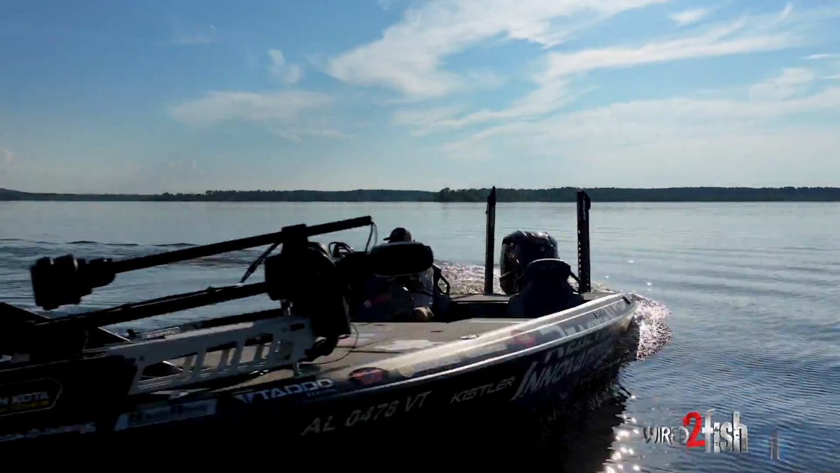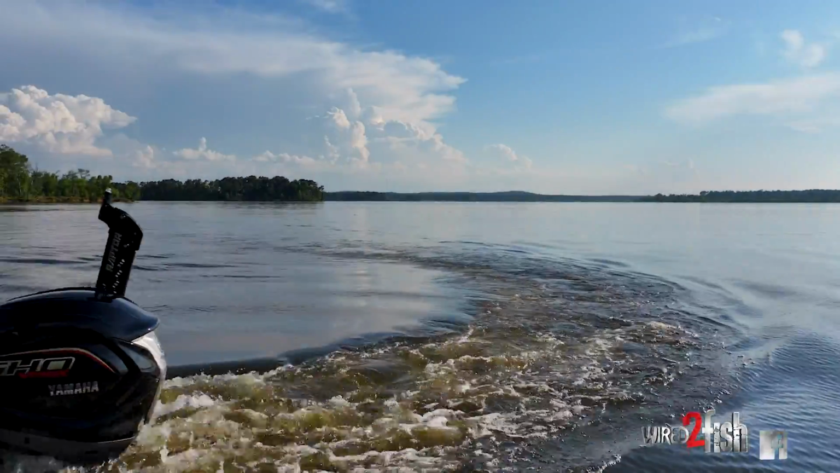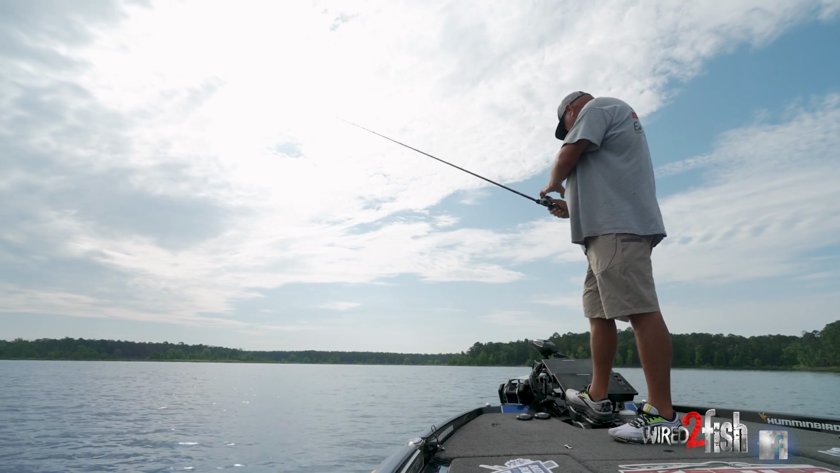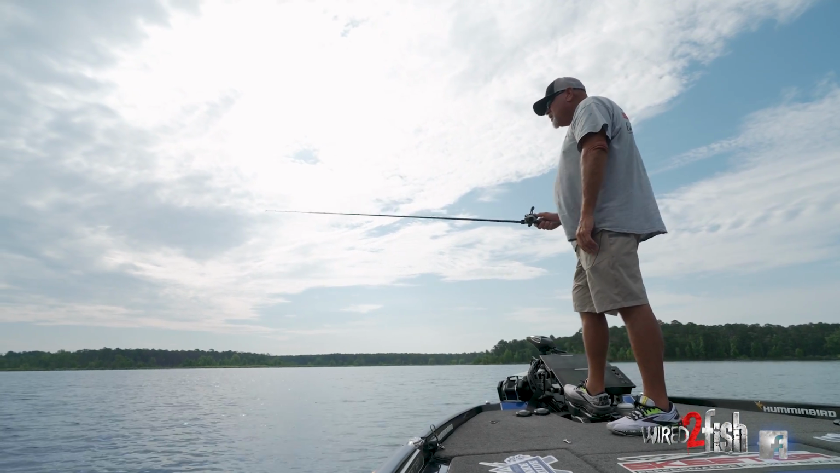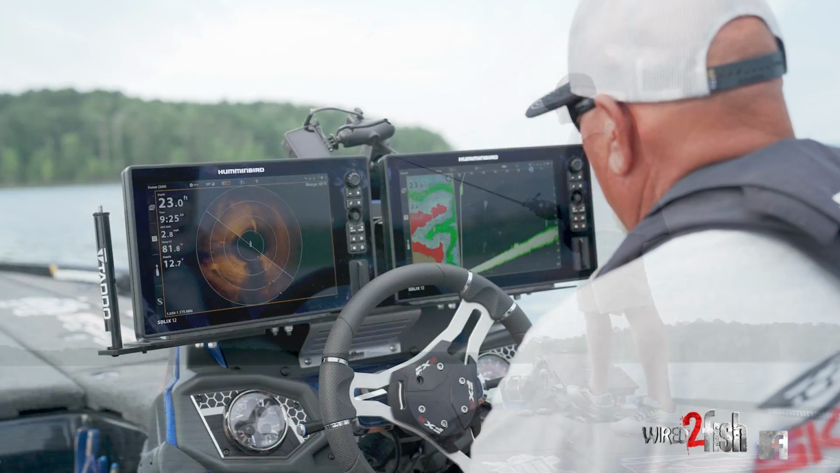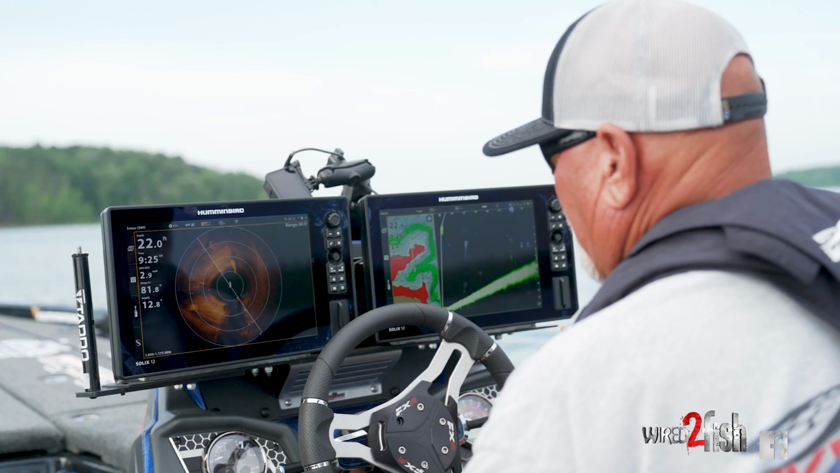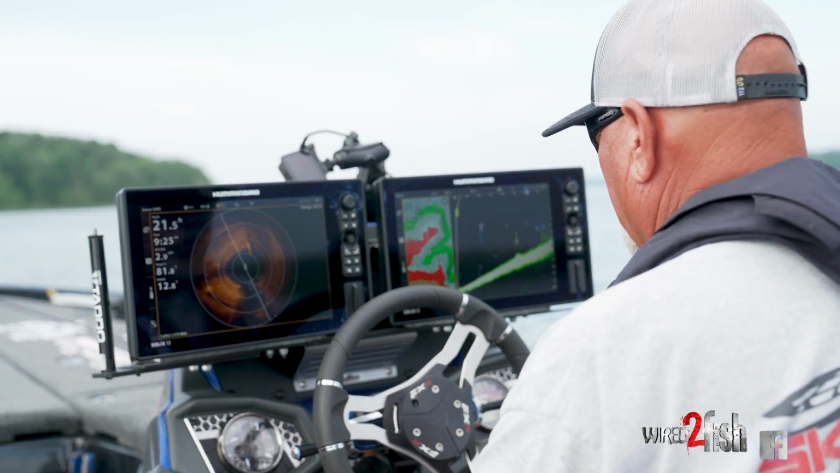Yeah, I could get in this one area right here and it could take me all day to physically try to break this down. I can look at the high percentage places inside this bay and know if there's active fish here, kind of what they're doing or not, and move fairly quickly.